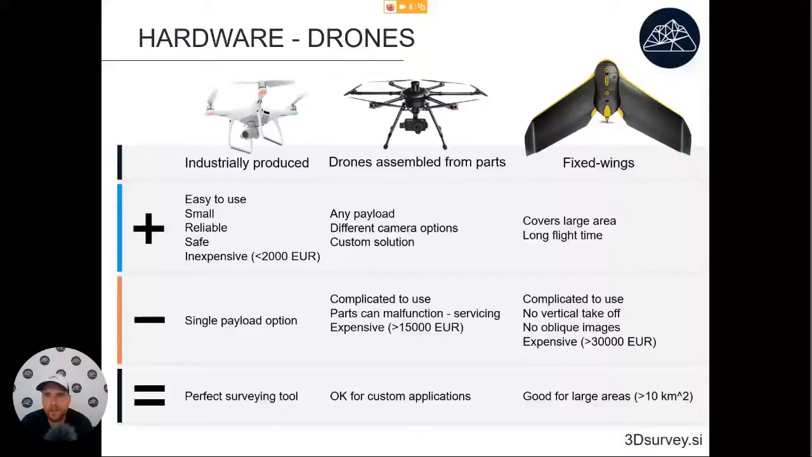in store. And about the last section, the fixed wings: they are good because they can cover a lot larger areas. They have flying times of up to 3 hours. So that's what the producers are telling us, but you can maybe count on 2 hours of flight.